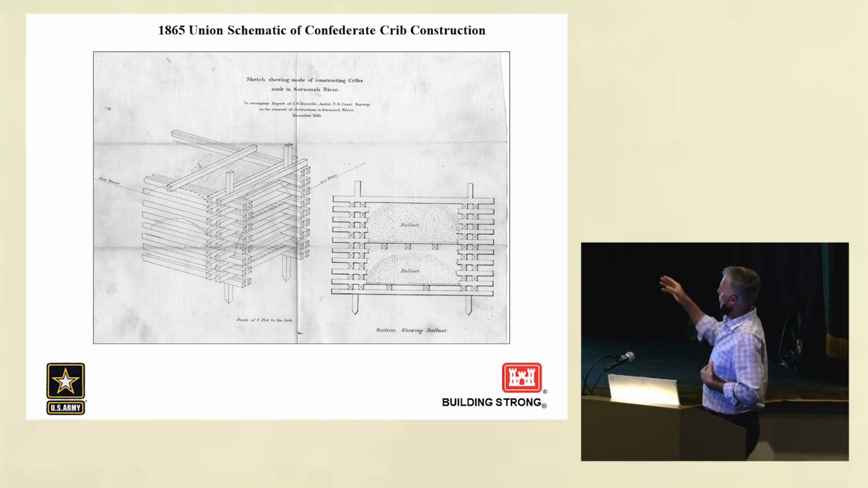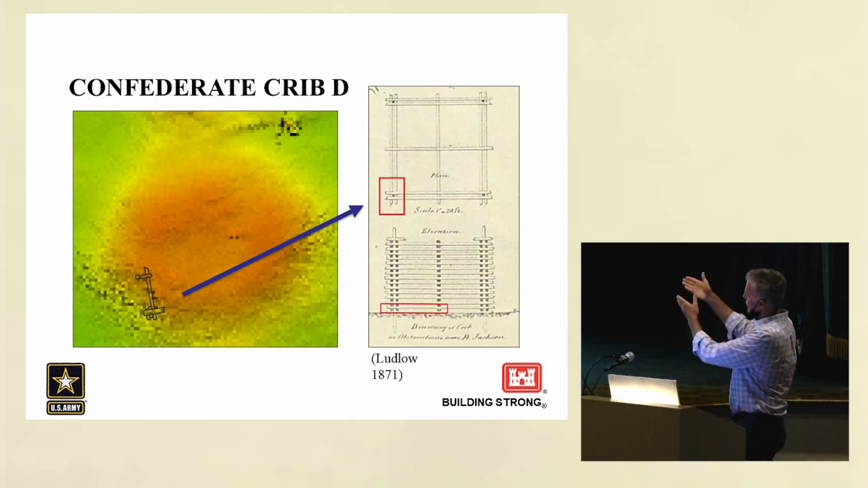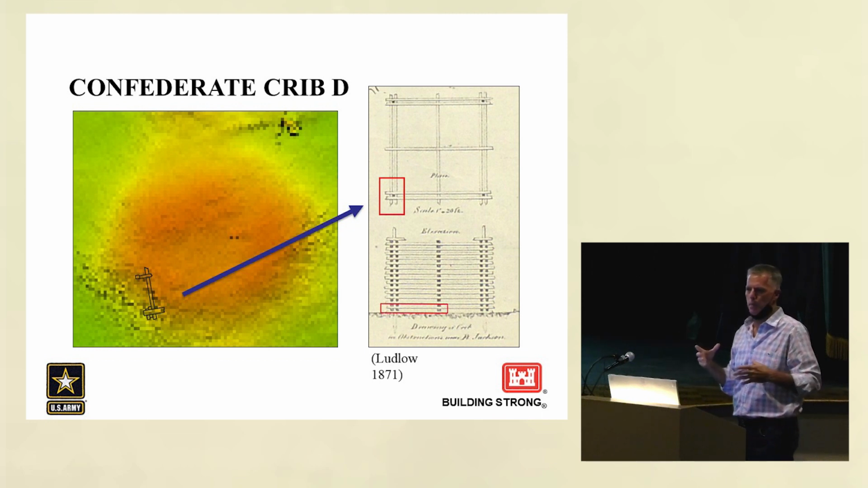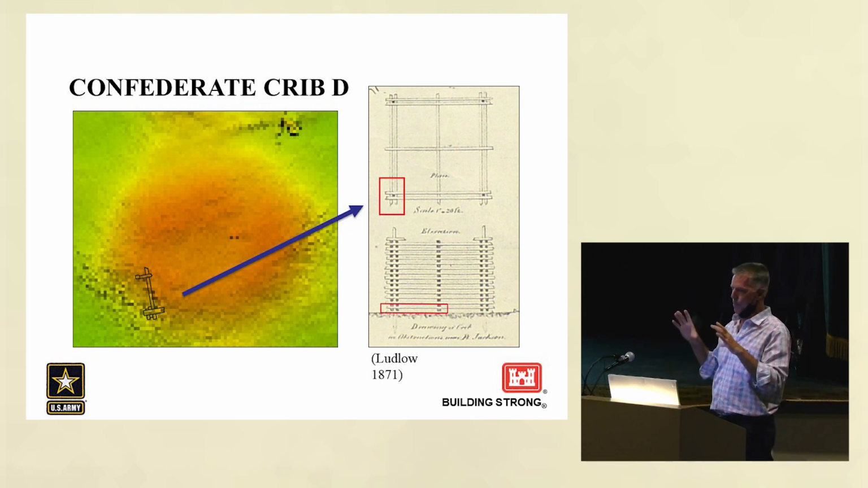As far as crib D, we uncovered what would be the corner on the left. You can see the corner construction, and on crib C, all that was left was the lowest layer of what would be shown on the right figure. And here's crib D. Once again, it's the multi-beam image. The orange is just scattered brick. It's all deflated. We don't know specifically because we don't know the exact water depth, but these cribs were 40 foot square and approximately that high, maybe not quite that high.